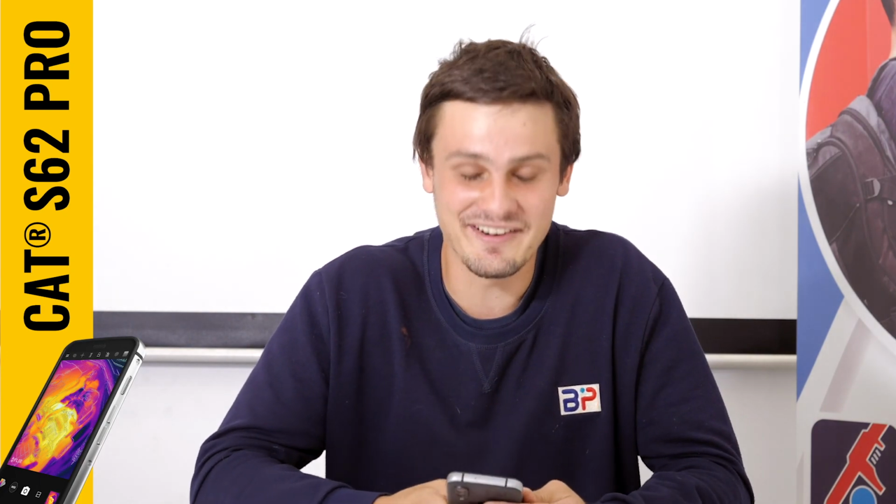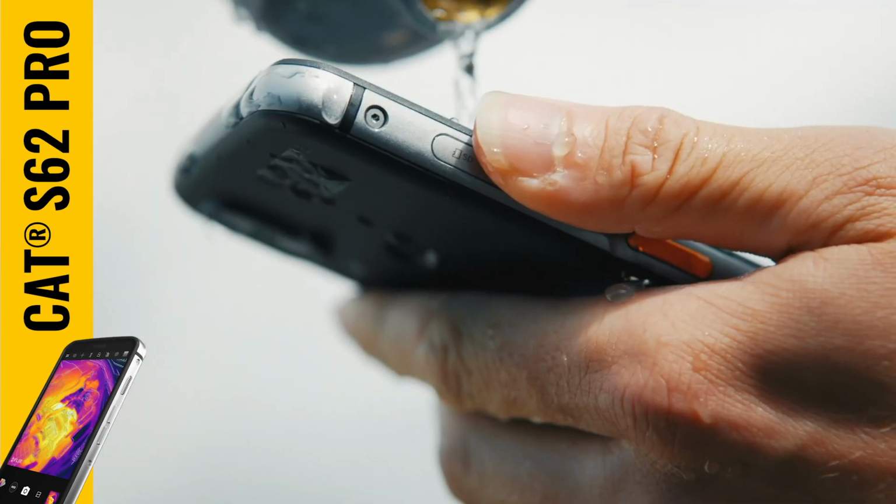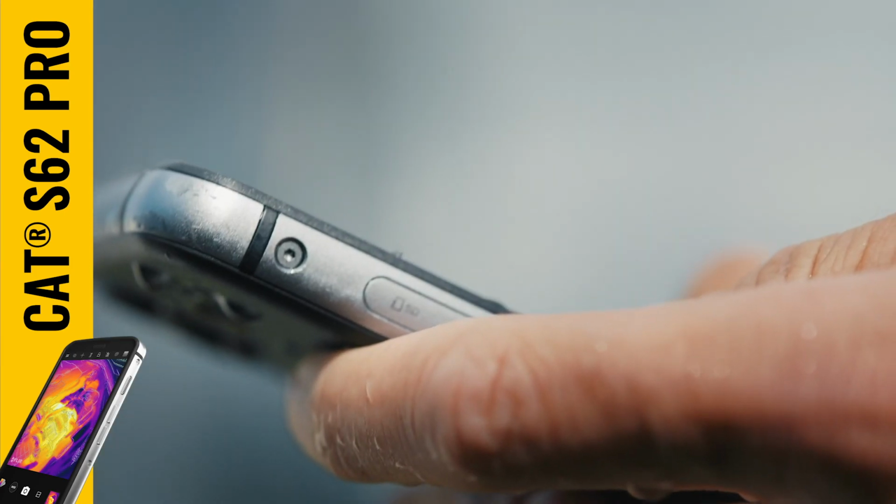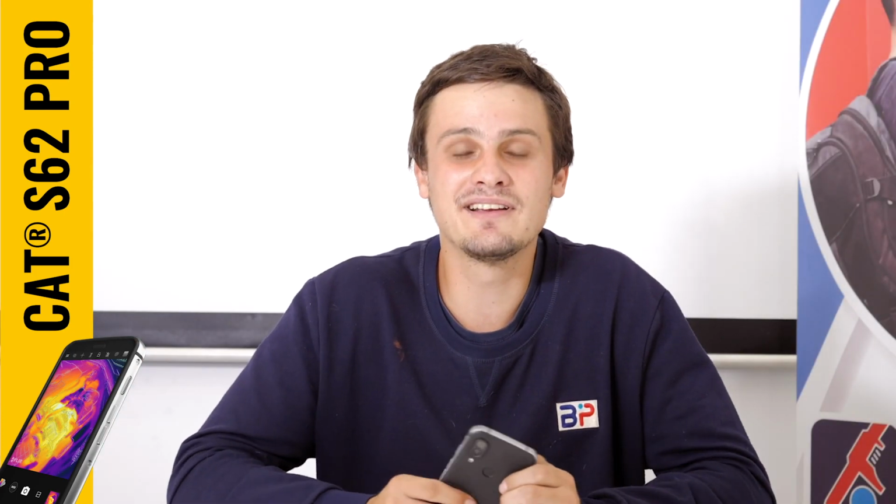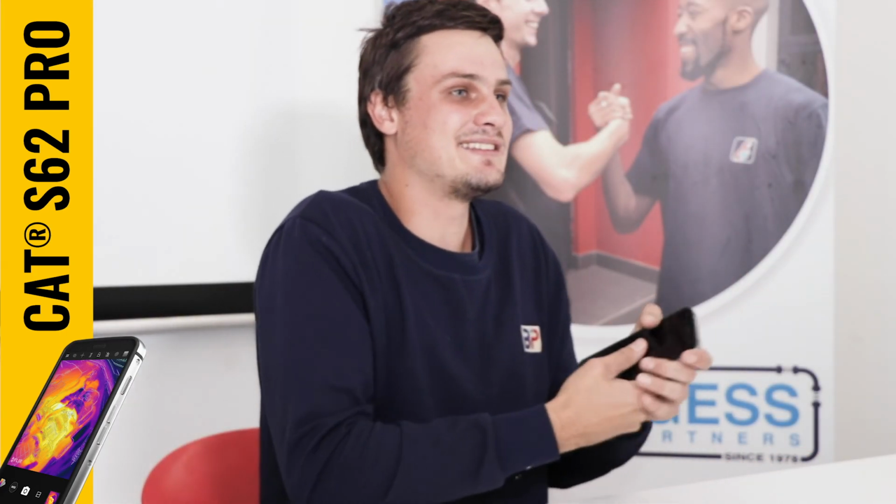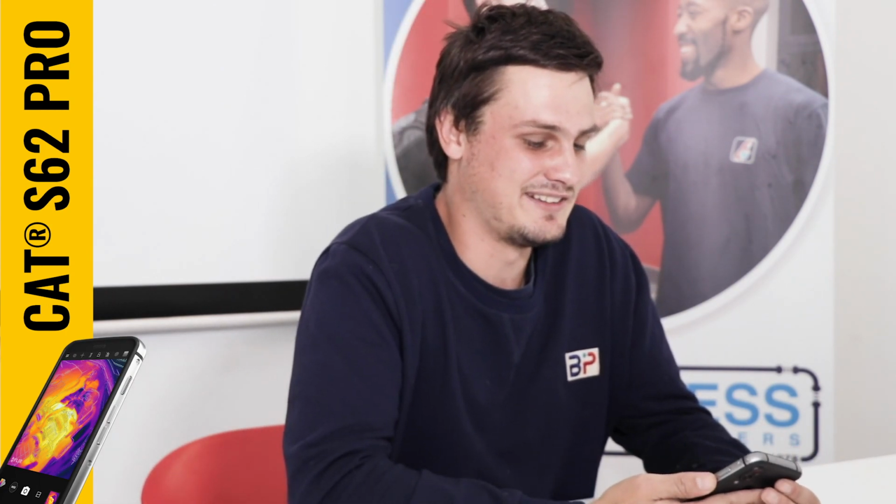Try and wash any of your other smartphones and you'll need to run and put it in rice very quickly. This phone doesn't need any rice bowls. You wash it and you don't even need to wait for it to dry. You can just start using it straight away. I've actually had a practical experience of this where I had to wash my hands and the phone was ringing. I answered the phone and no problems. It didn't lag or anything.